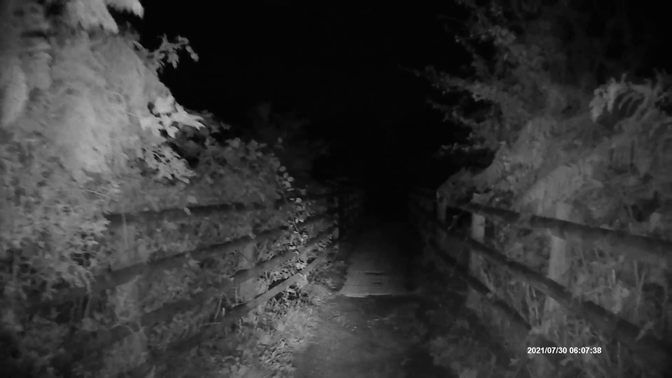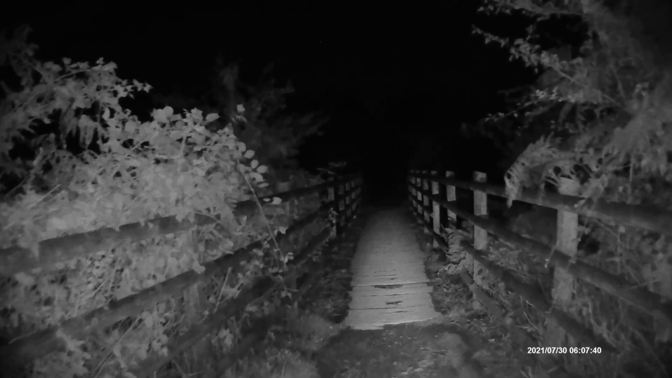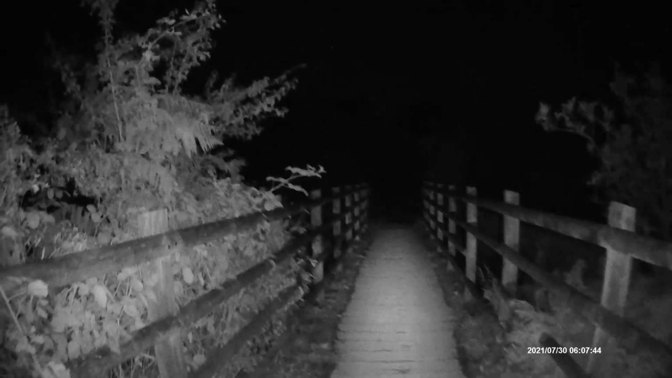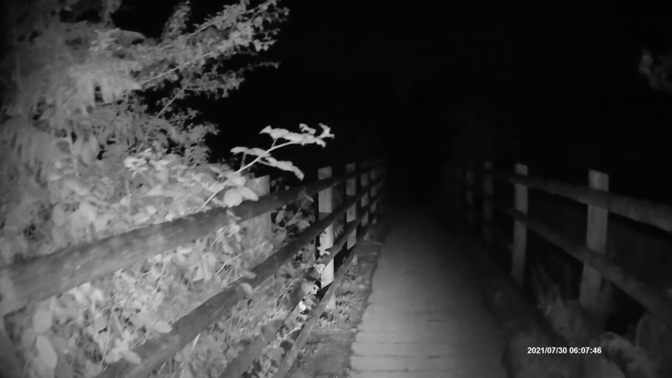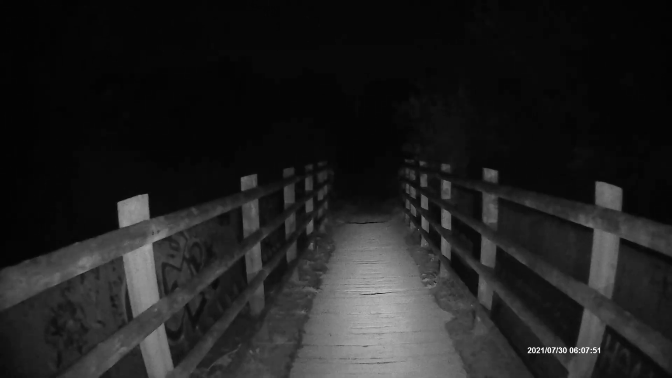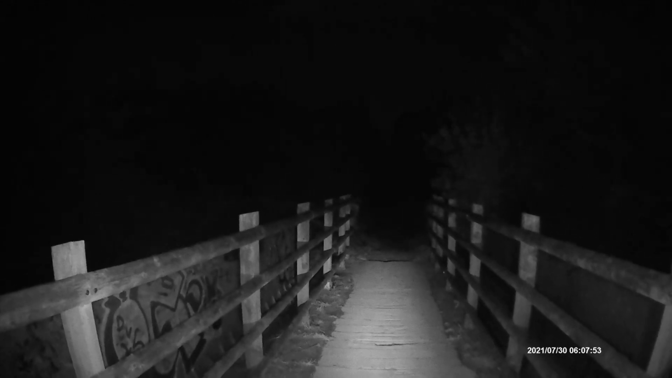Anyway. So we'll go back across the bridge again. I know you're thinking, not again, is he going back across that bloody bridge again? How many times have you walked across it now? Actually only twice, I think. Right. Fee, fi, fo, fum. I smell the blood of an Englishman.